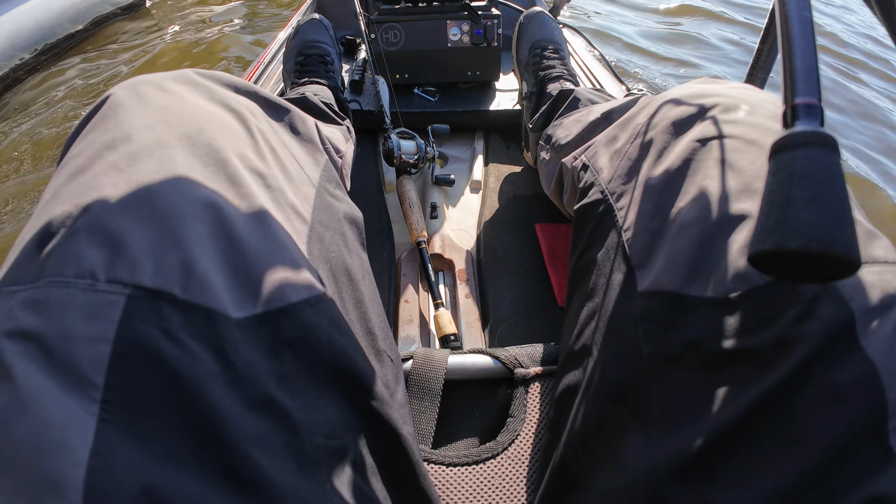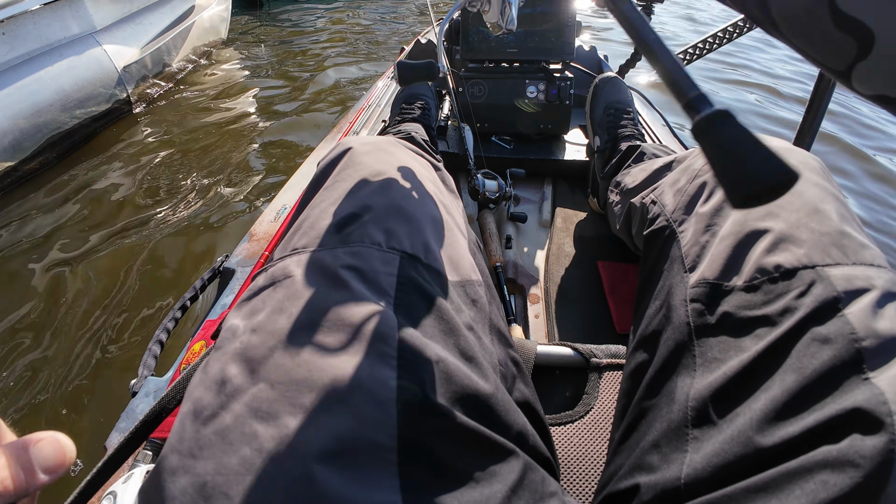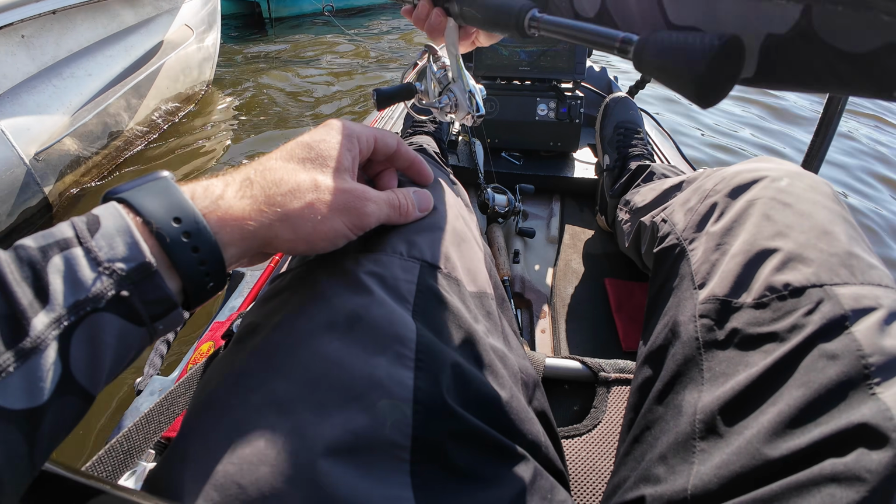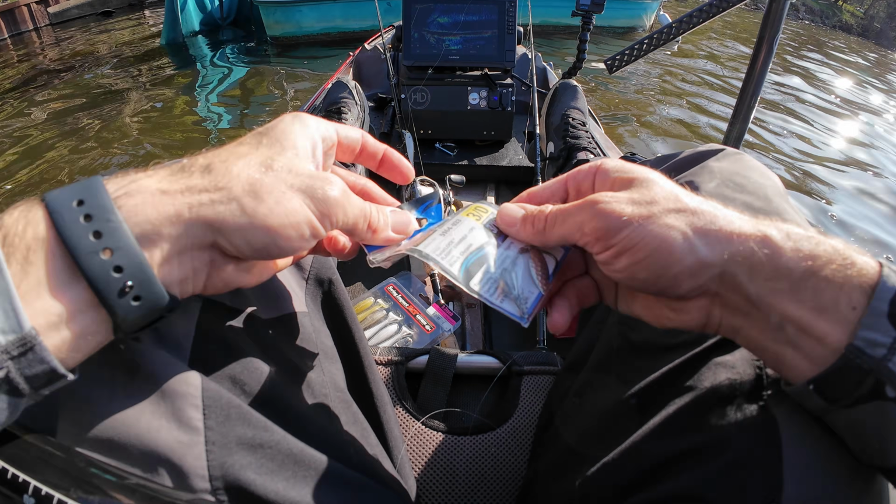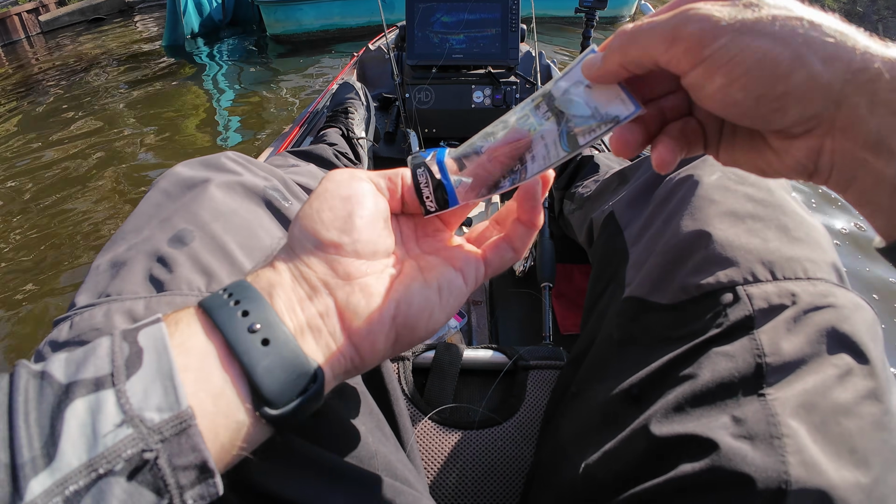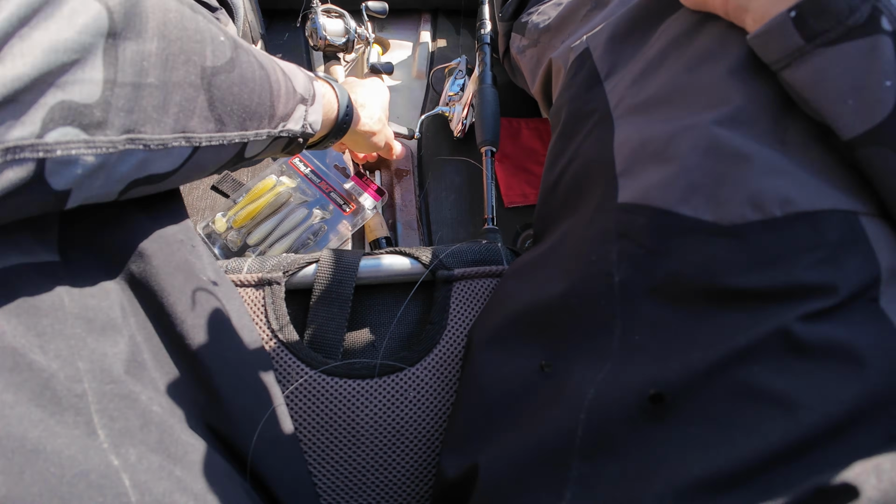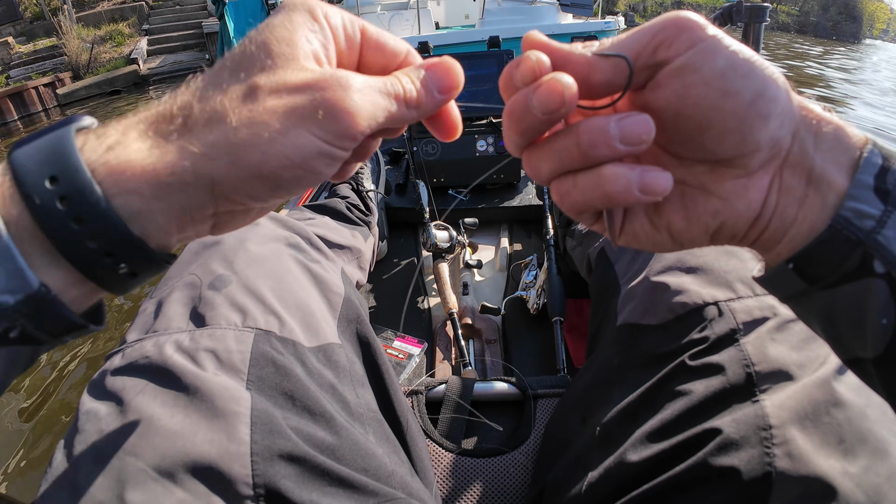I'm assuming that was a really big bass, but I guess it could have been like a northern pike or something. Maybe a muskie. This breeze, I feel like this little underspin might do really good actually, even though I literally just got bit on that one jig head.